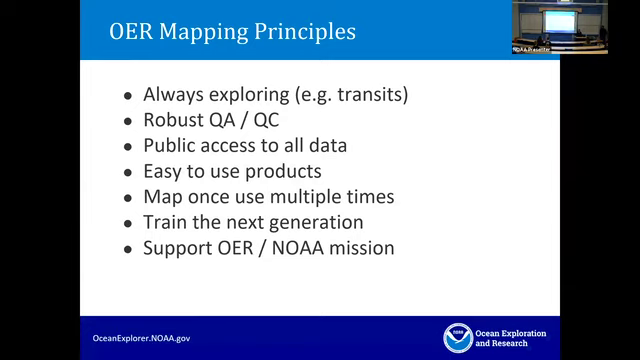Our mapping principles at OER: we are always exploring, like I said, so even during transits we're collecting data, firing everything that we can that is synchronized. We have robust QA/QC processes that we do offshore and then also onshore. Our mapping leads come back and focus on the data. Their first 3 weeks, all they do, hypothetically, is look at their data and make their mapping data report. This is to enable public access to all of our data and easy to use products.